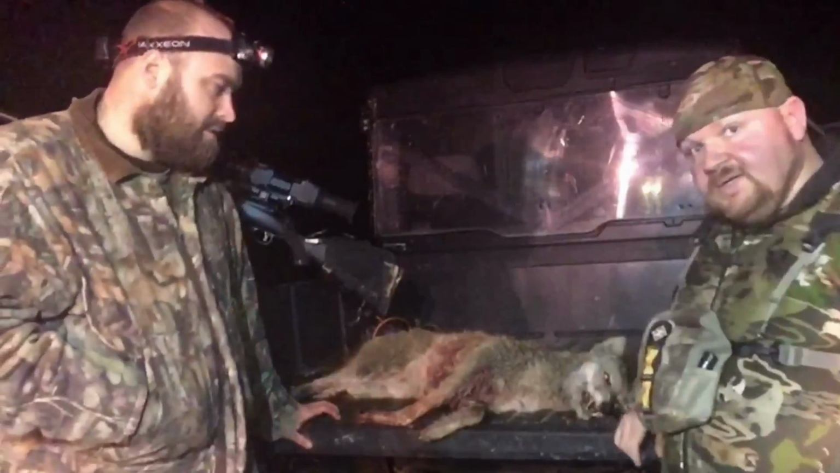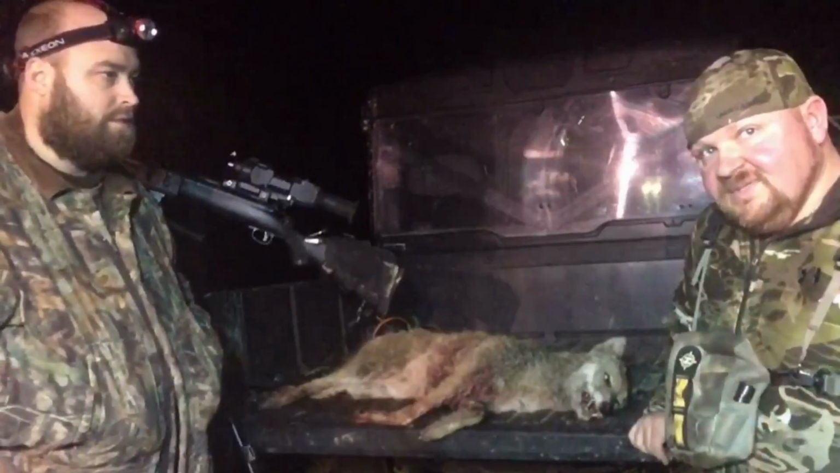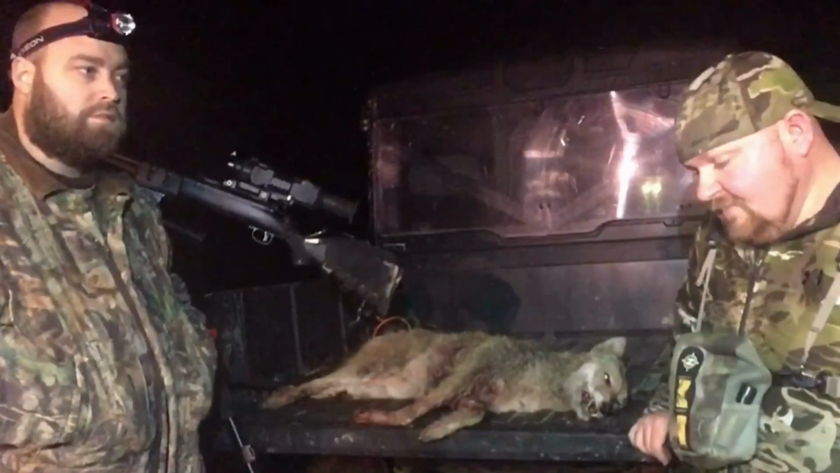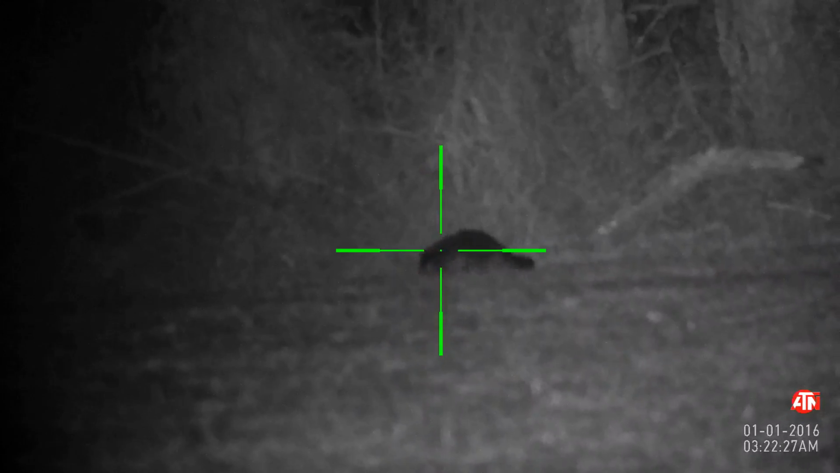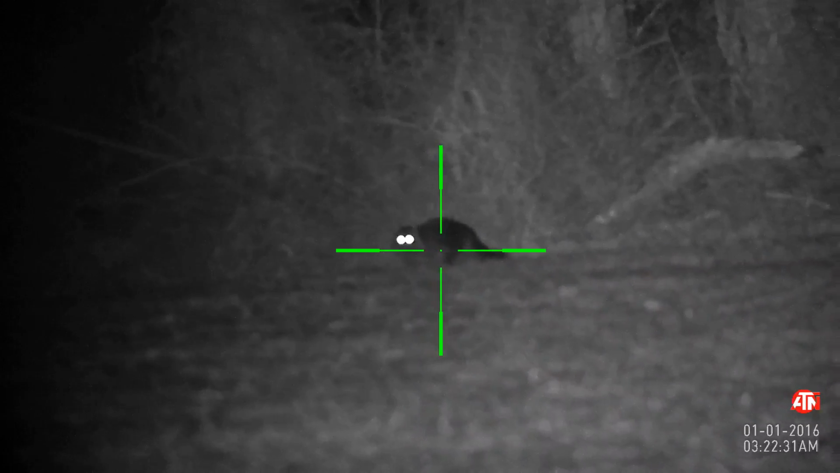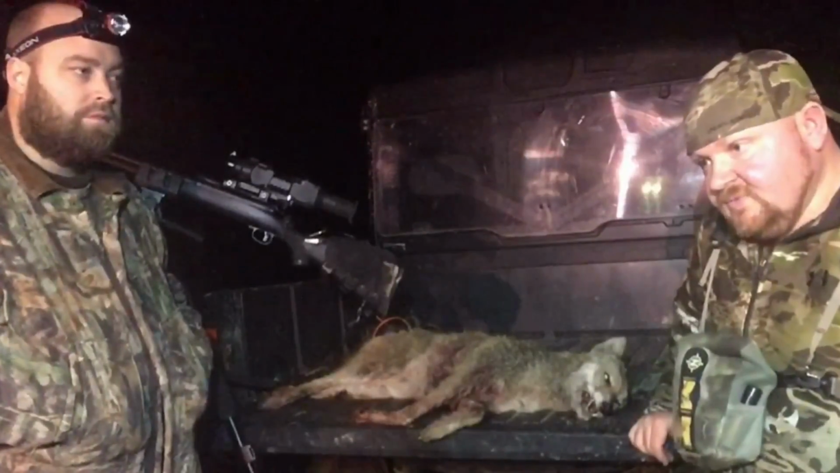You know, I ended up shooting a coon tonight, and what was it, Tommy? 4 or 5 feet it had to run to get into the cover, and I can't believe it even ran. But shot it with 22-250.